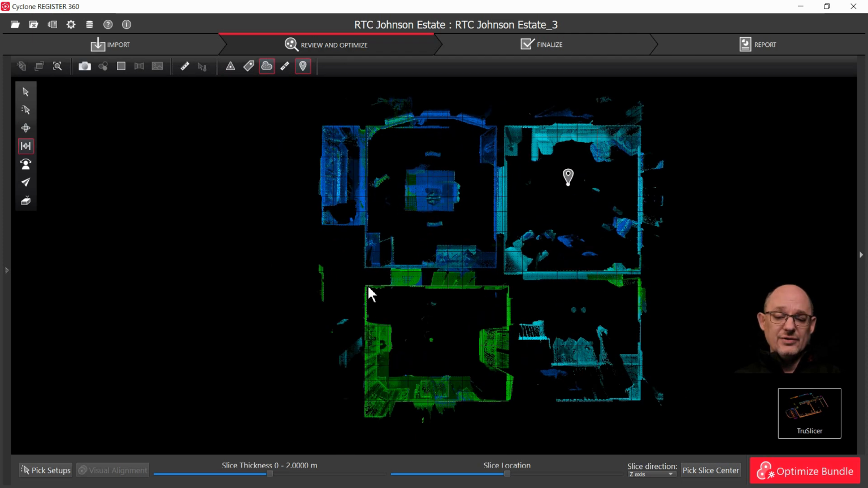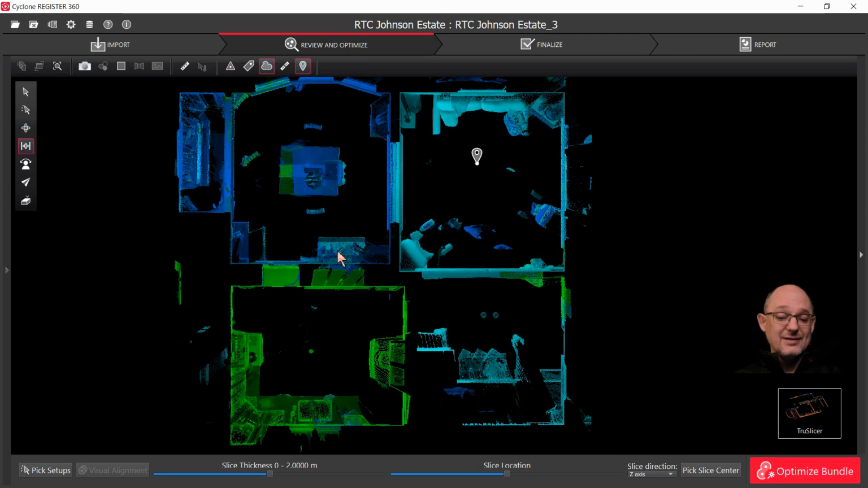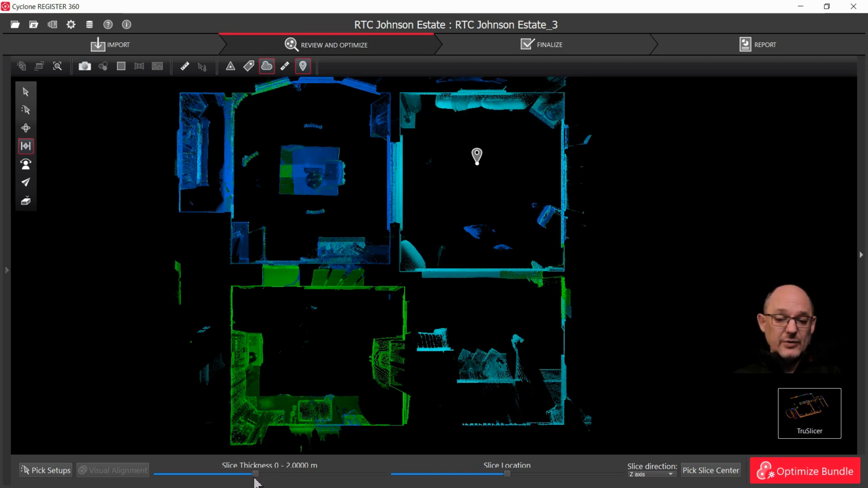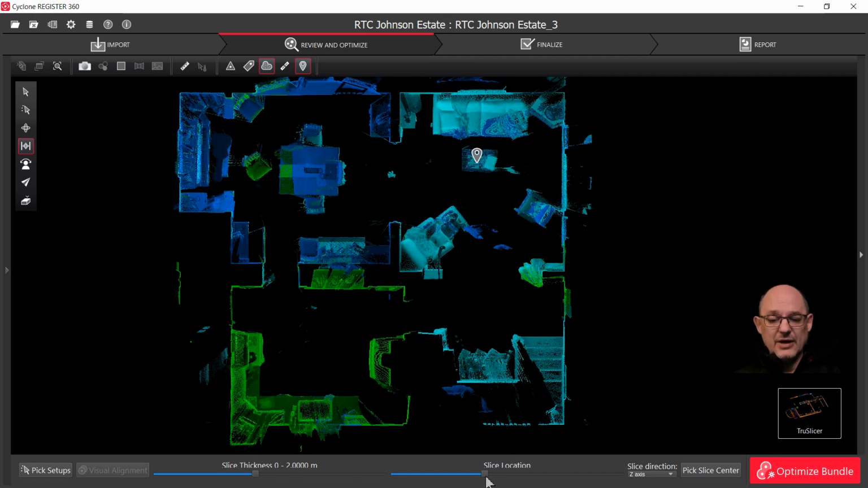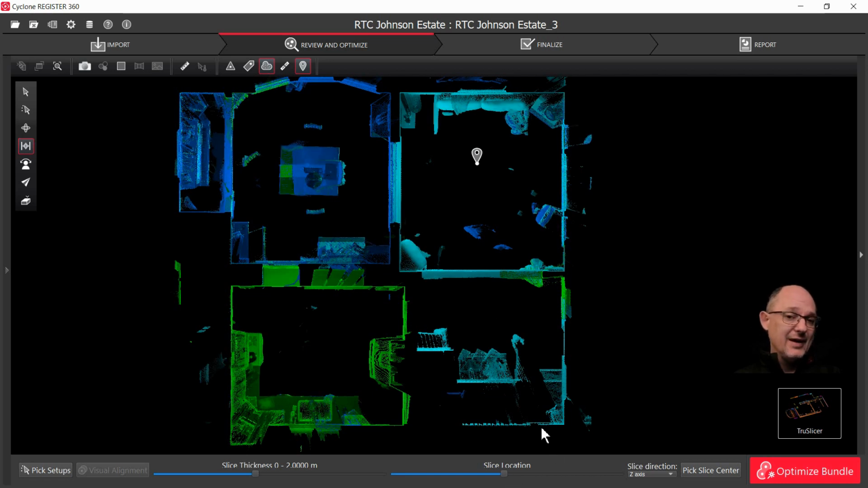And so a true slice is a way of basically validating your registration's accurate. We're utilizing this tool to set the thickness of our slice to where we say I want my tables, my chairs, and then I can set that slice location up or down as necessary, basically to what I want to draw in that scene. Those are available in the X, Y, and Z UCS's slice directions.